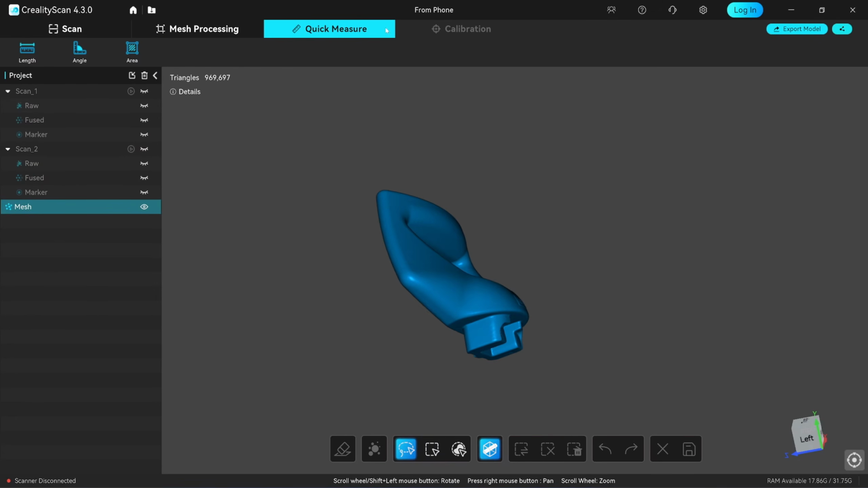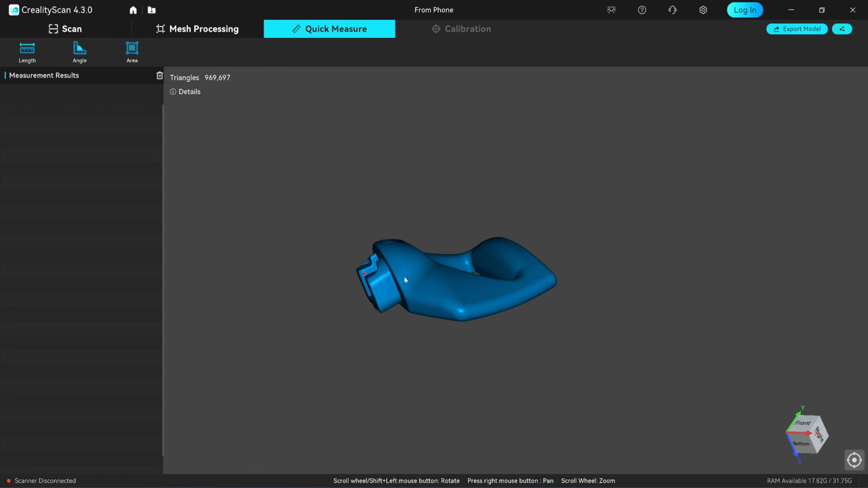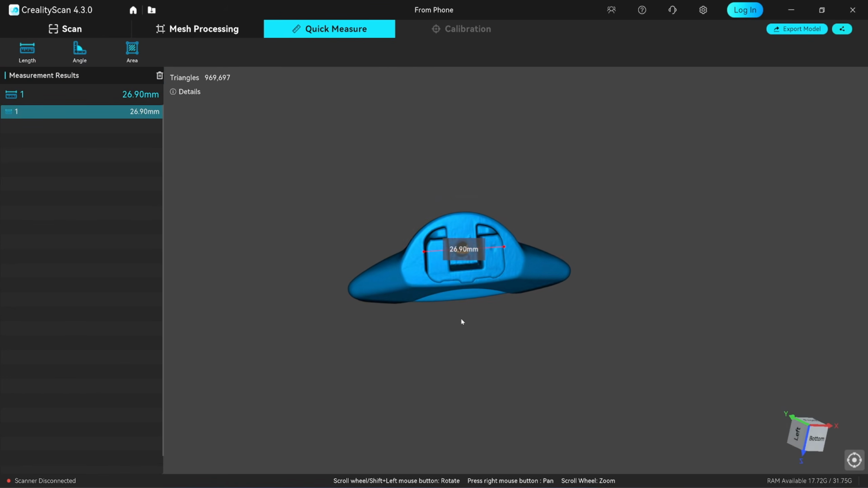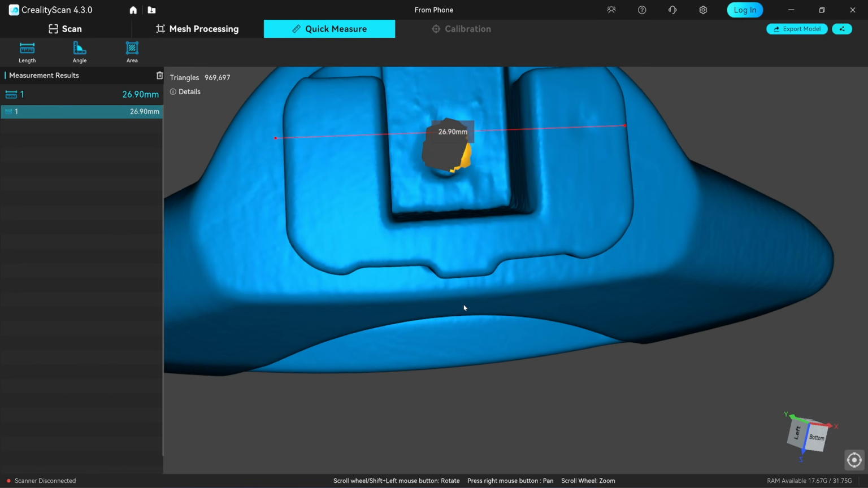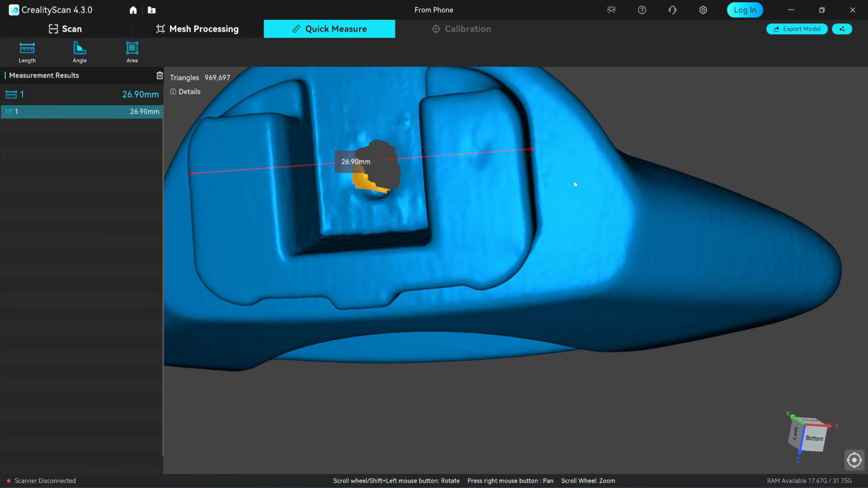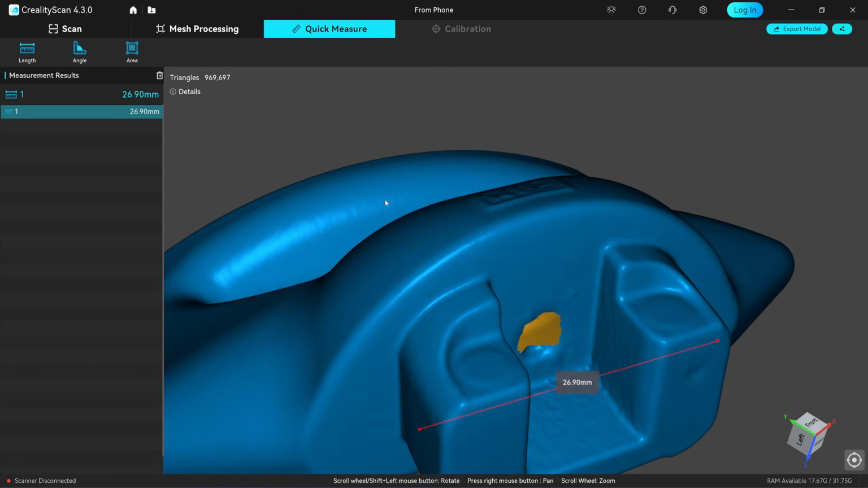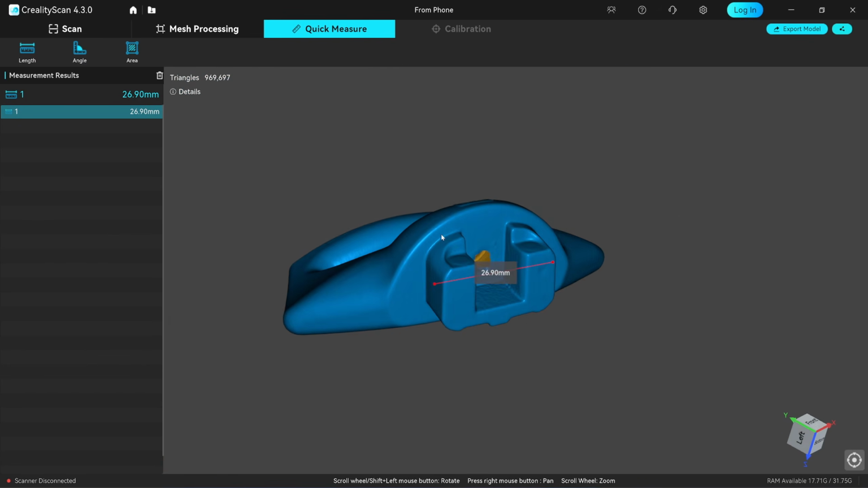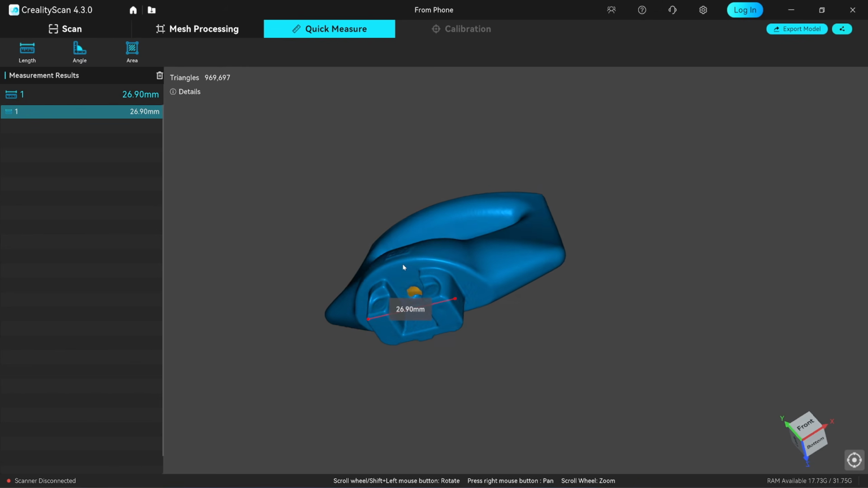Next is the Quick Measure function. This tool doesn't work properly. The software can't snap the mouse pointer onto the point cloud, making the readout inaccurate. Even if it did work, I wouldn't use it. You can't precisely measure the distance between 2 points on the model without slicing it into thin sections. Normally, I just exit the software once meshing is complete.